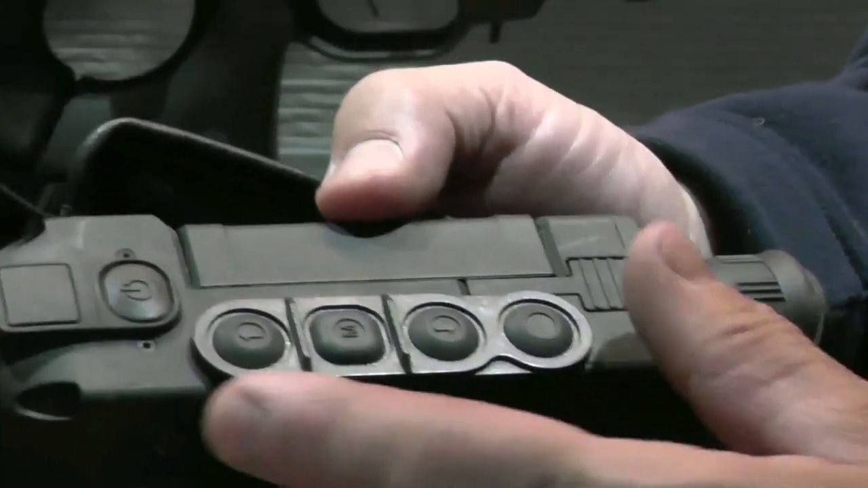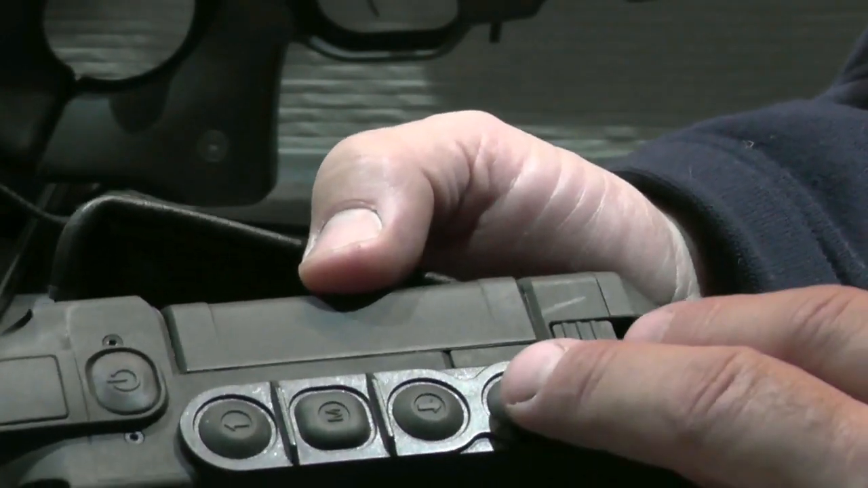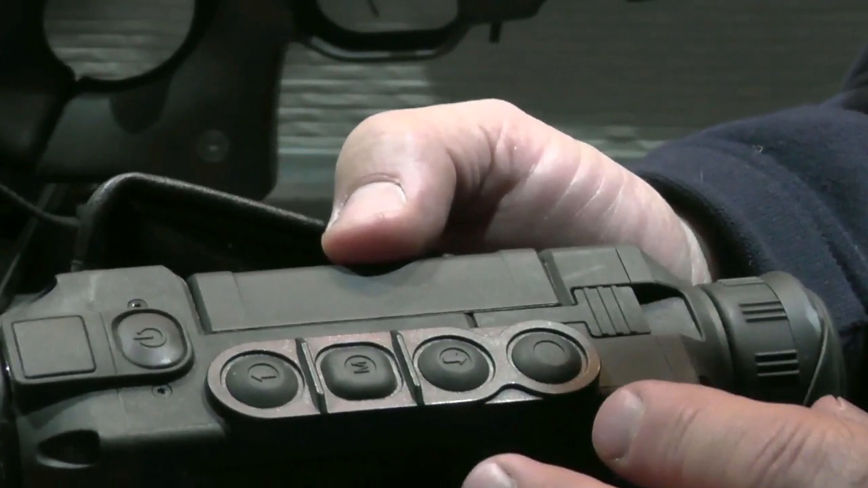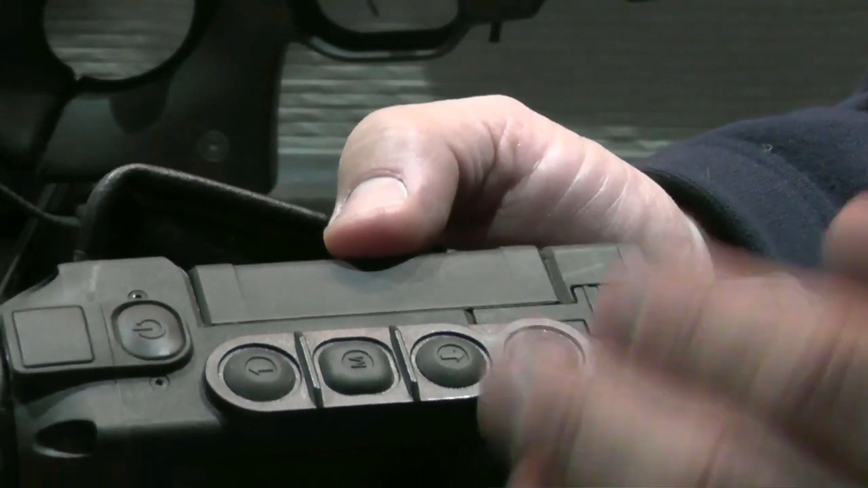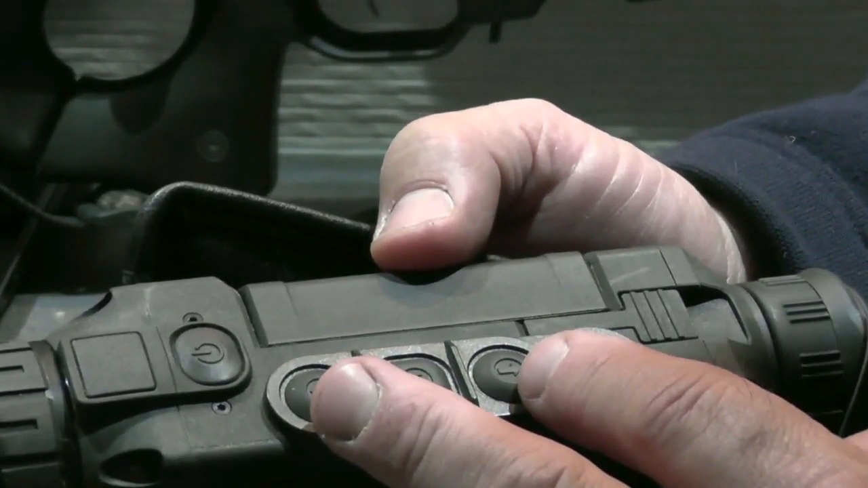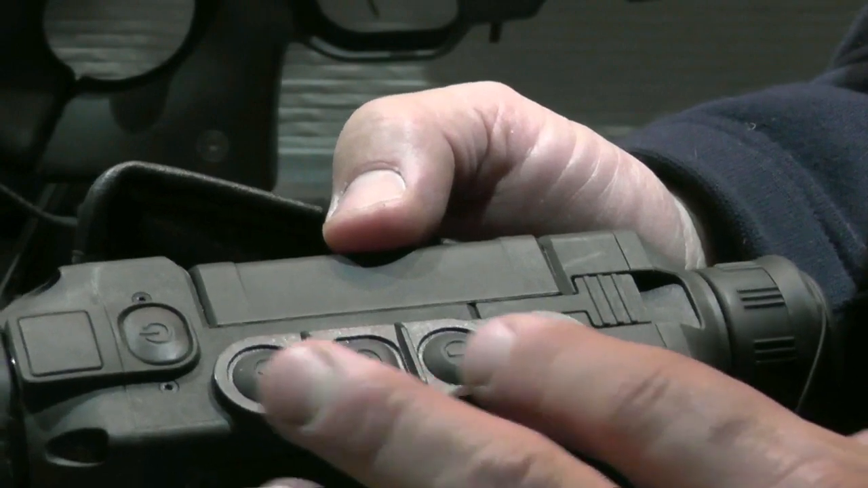Both units incorporate a very similar control button setup. The first button's a recording button, so it's nice and easy to find. It's always at the back nearest the eyepiece, so it's easy to find in the dark when you quickly get a fox coming in or whatever it is you're hunting, and you can simply hit that button to start and stop your recording. You've got up and down buttons which increase your magnification or are used to control menu functions.